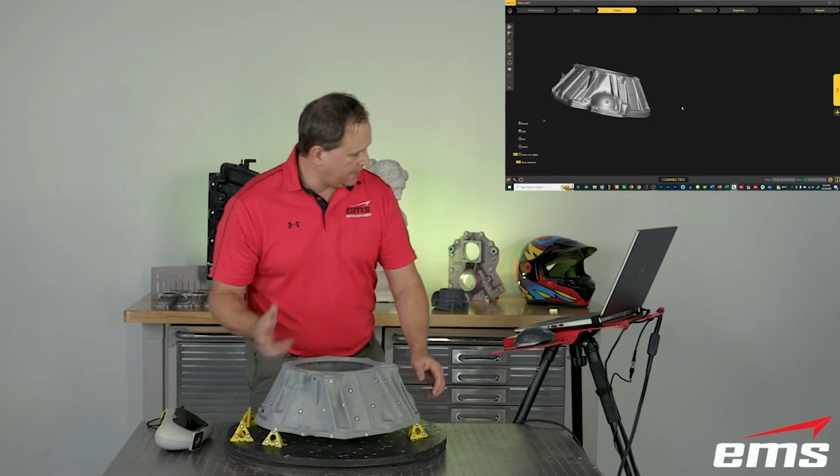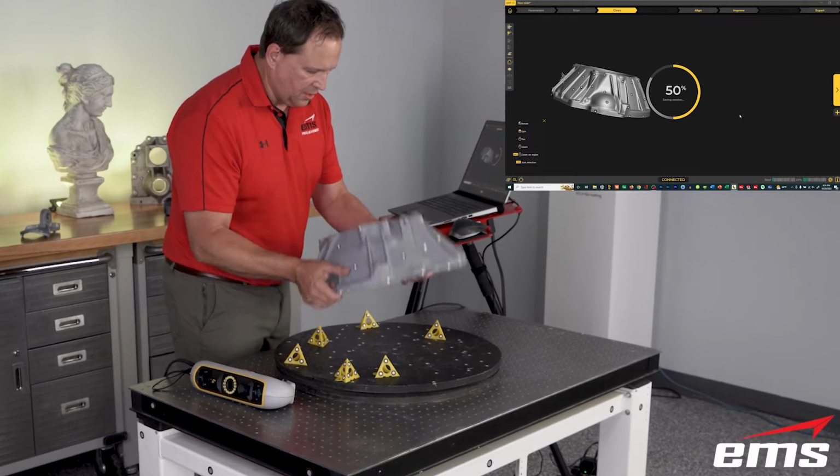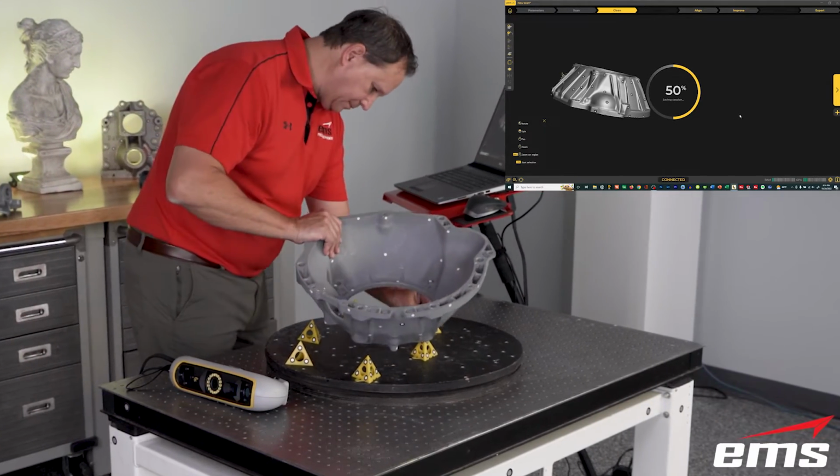So let's go ahead and do it first. We'll tell it we're going to add a new scan, and it's going to save our session for us, just so we have it. And I'm going to flip the part over.